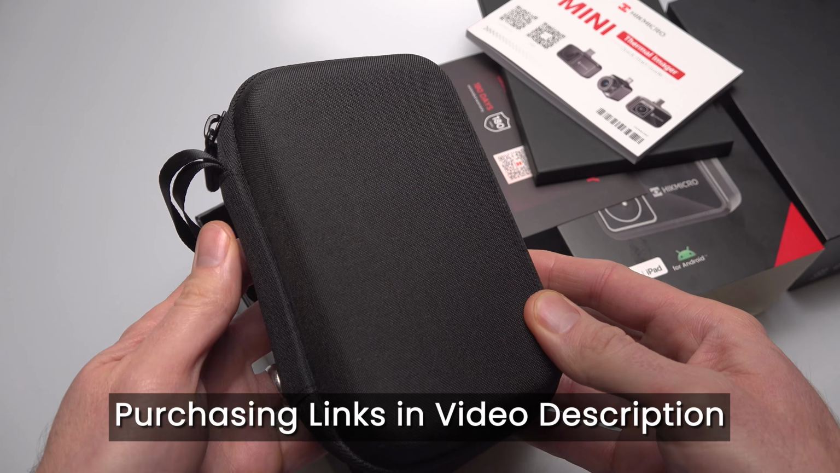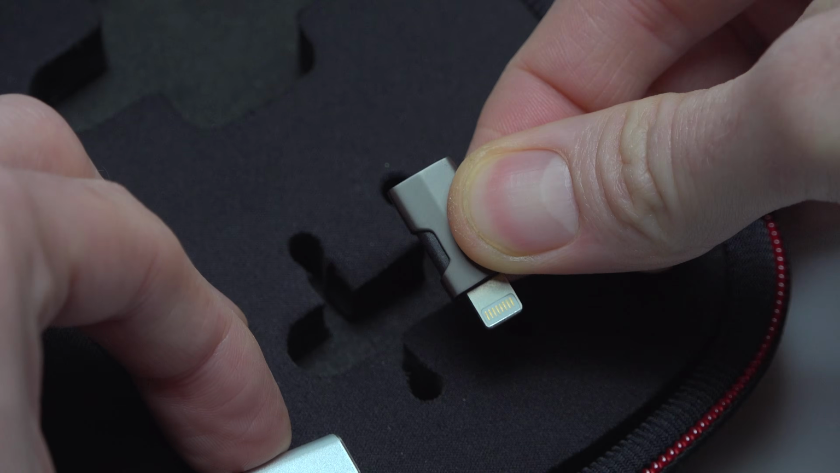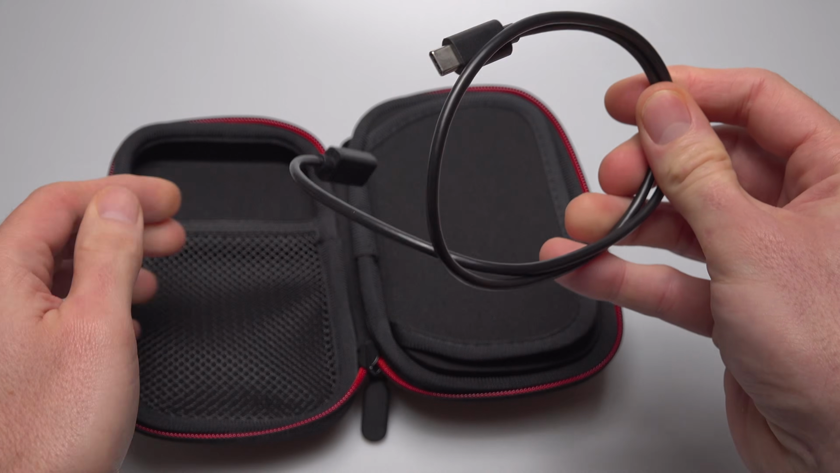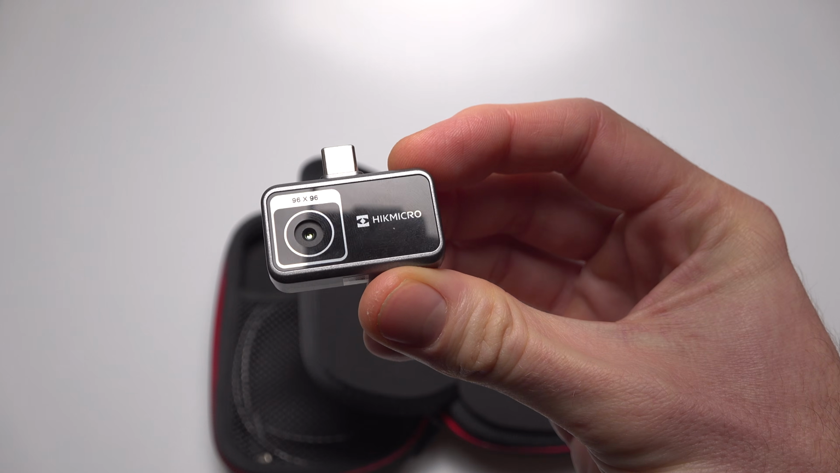The HIC Micro Mini E thermal camera comes packaged in a nice carry case which includes some handy accessories like a USB-C to Lightning adapter for iPhone users, a short extension for phones with bulky cases, and even an extension lead for tricky setups. The case itself is quite large compared to the camera, so they could have made it smaller, but it feels a very good quality case, so no complaints there.